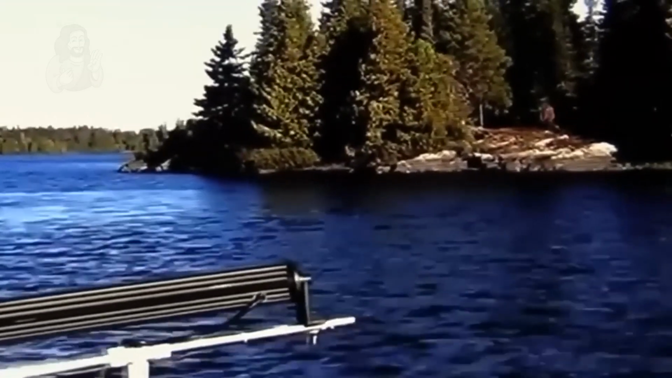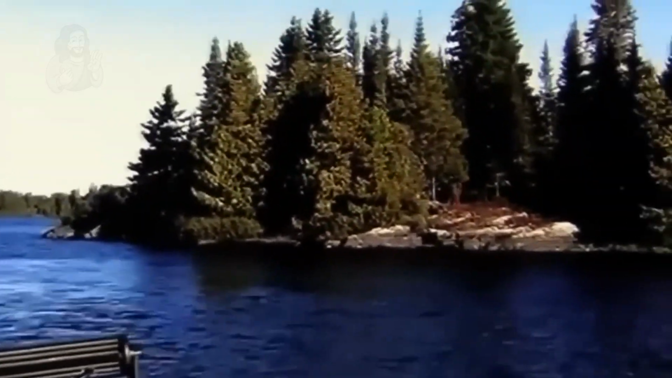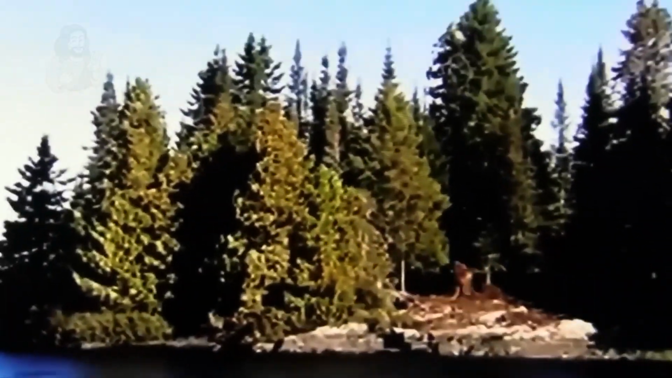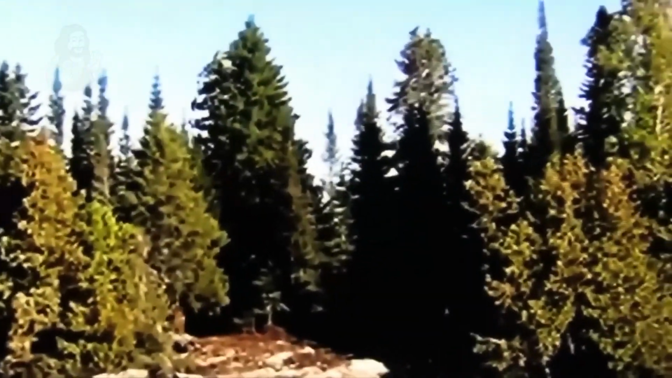It comes out of the forest and walks along the open part of the shore for a few seconds until it disappears into the trees again. It is noteworthy that the alleged Bigfoot boasts a coloring that allows him to largely blend in with the environment.